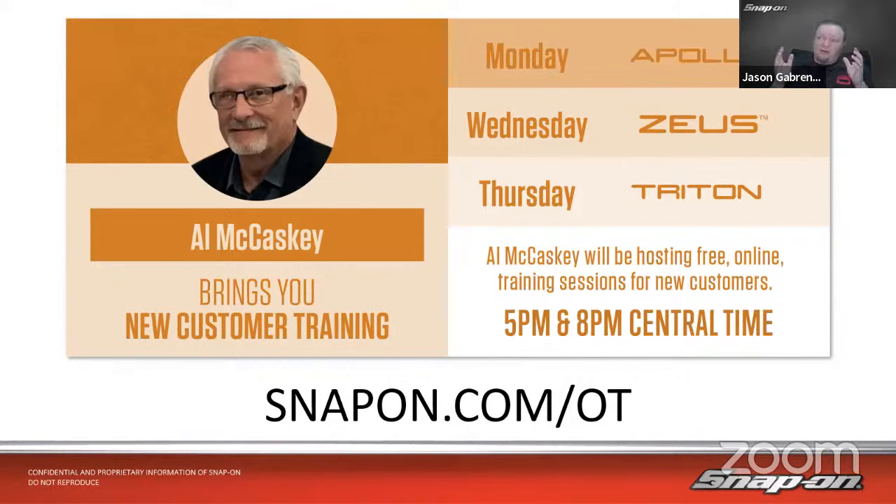The Apollo class is about an hour long, and then the Zeus and Triton, the first hour is about that same thing too. On Zeus and Triton class, though, they also have scope, meter, that sort of thing in there. So after a 5-minute break after the first hour, he goes through another hour worth of scope and meter functions, a couple of real world examples that you can use as well. So definitely worth your time.